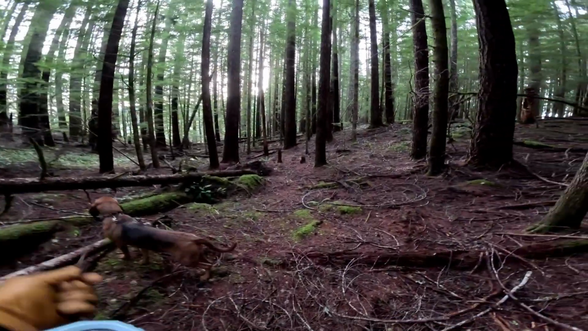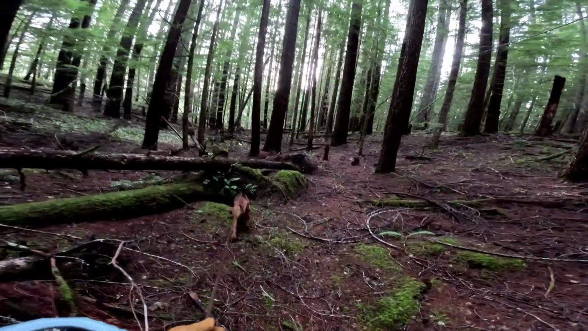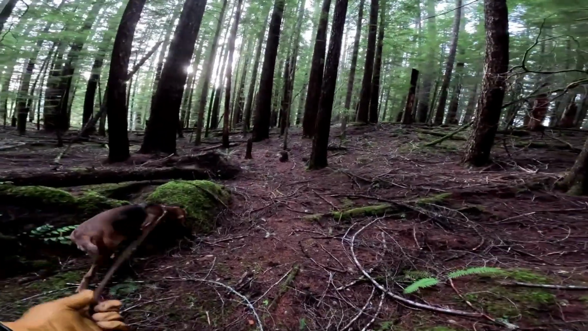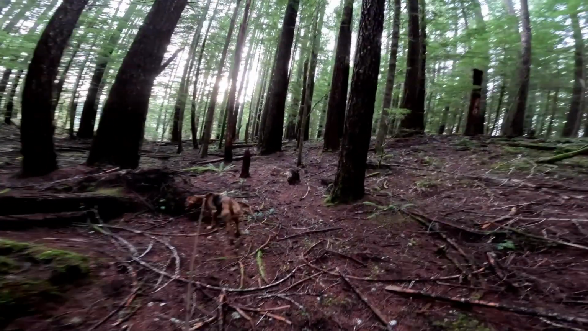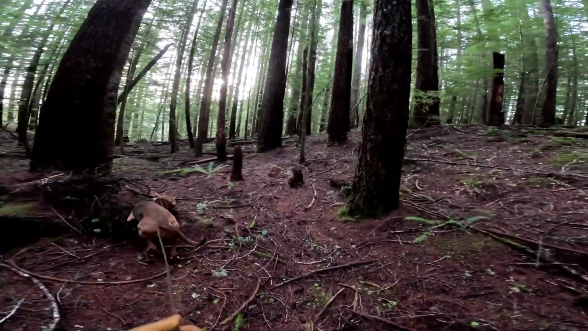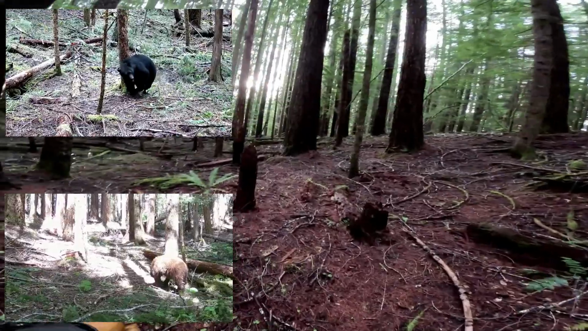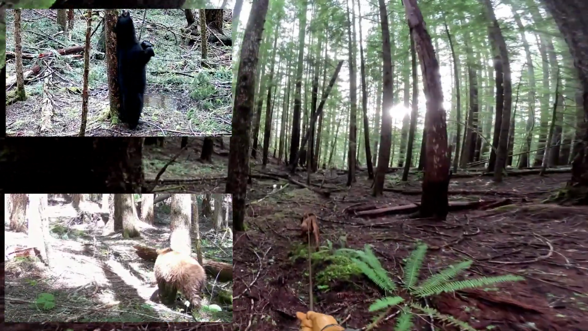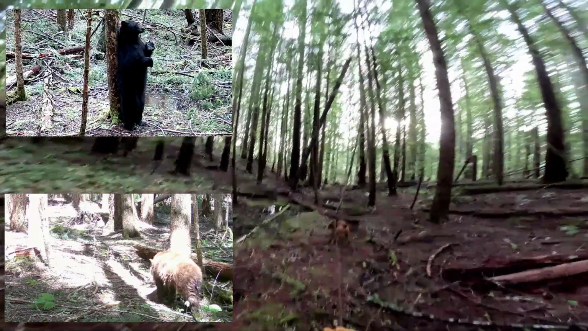I've got either 3 or 4 cameras on it right now, and this is also the place that I accidentally discovered the bear rub, where the bears come up and rub up against the tree there and scent the tree, and everything checks it out.